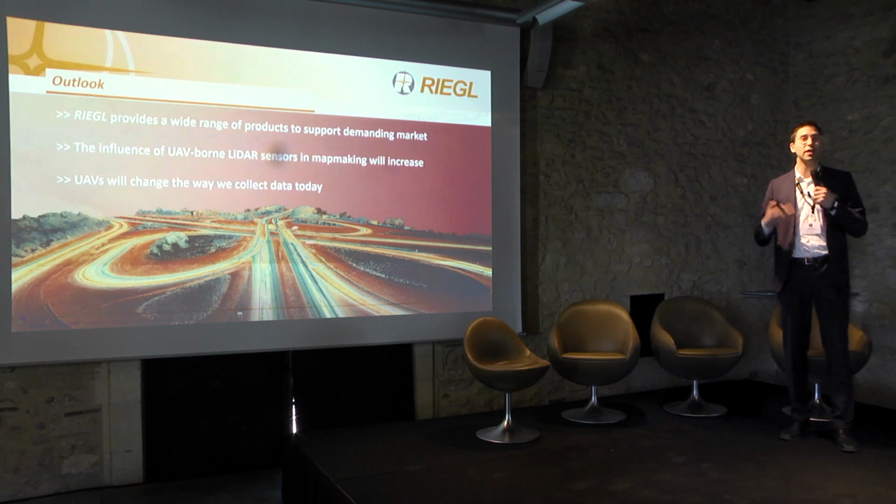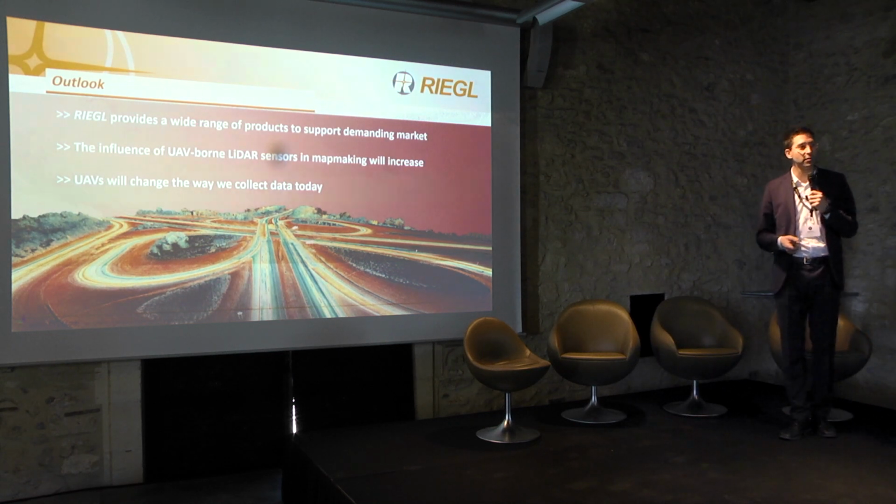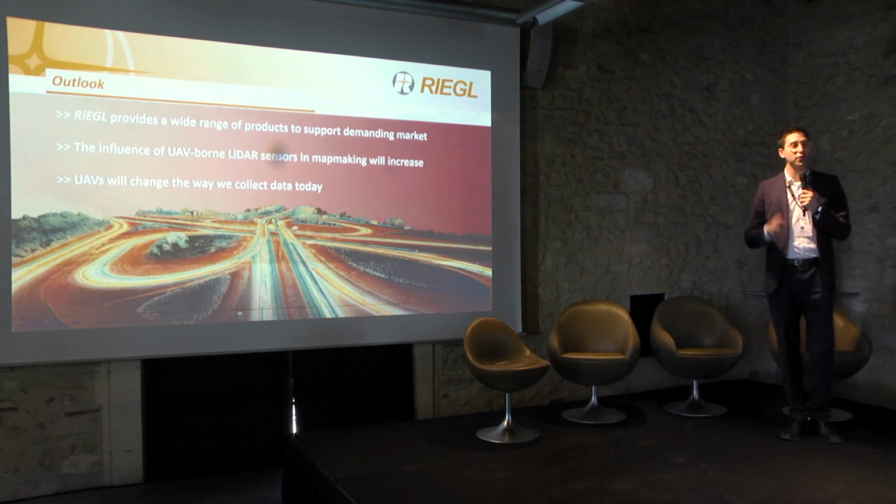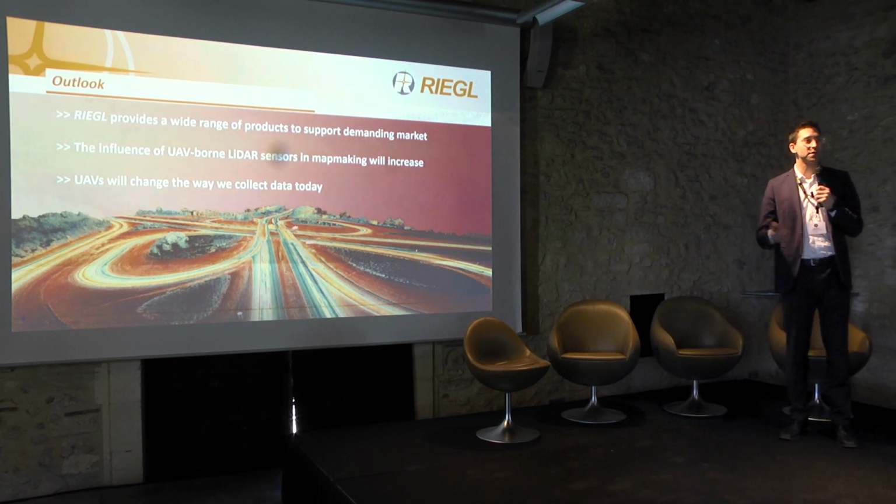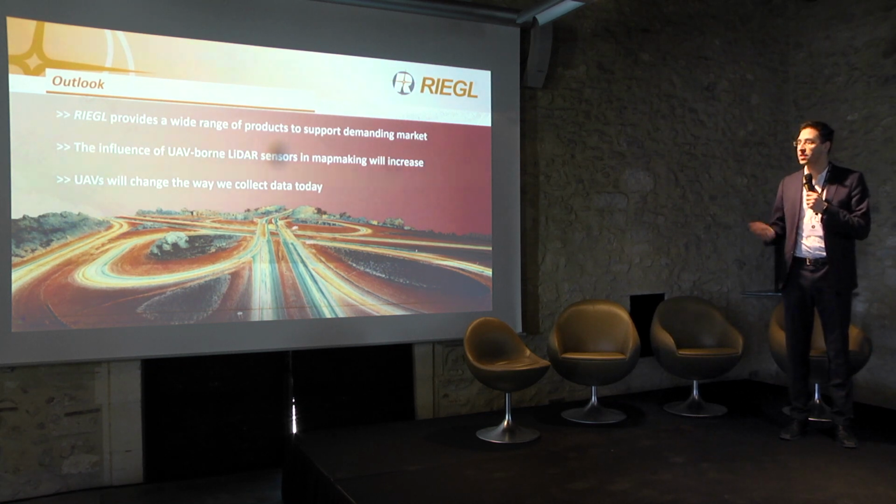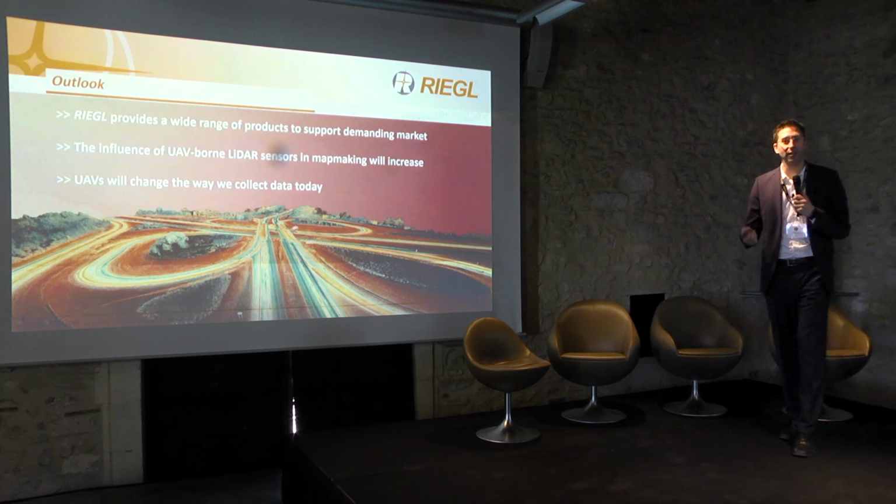Drones are coming. Regulations especially are establishing on the market. And based on that, we are also open to flying vertical takeoff and landing beyond line of sight, so operation gets more efficient. And this is where UAVs will also change the way we collect data from now on.